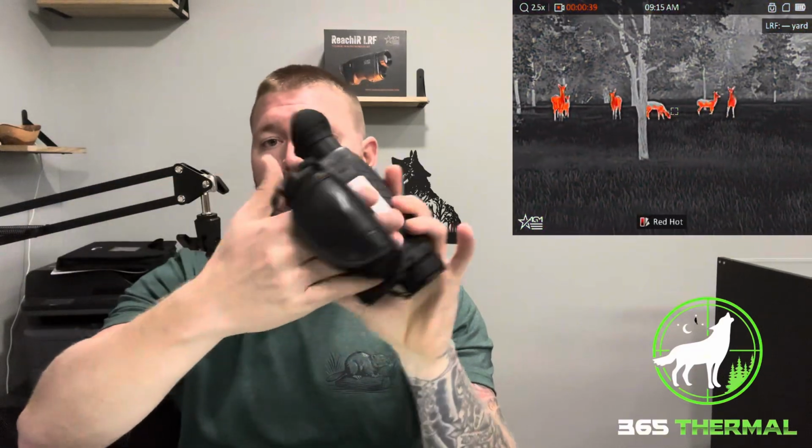I used an AGM Fusion, which this line actually replaced, and I still own it. It is a personal model, but I used that for very many years, and I love it. It's very similar to this body style and setup. It's ergonomical. It has just the 4 buttons here, makes things very simple. Has the wrist strap, hand strap, whatever you want to call this bad boy right here, and very similar features.